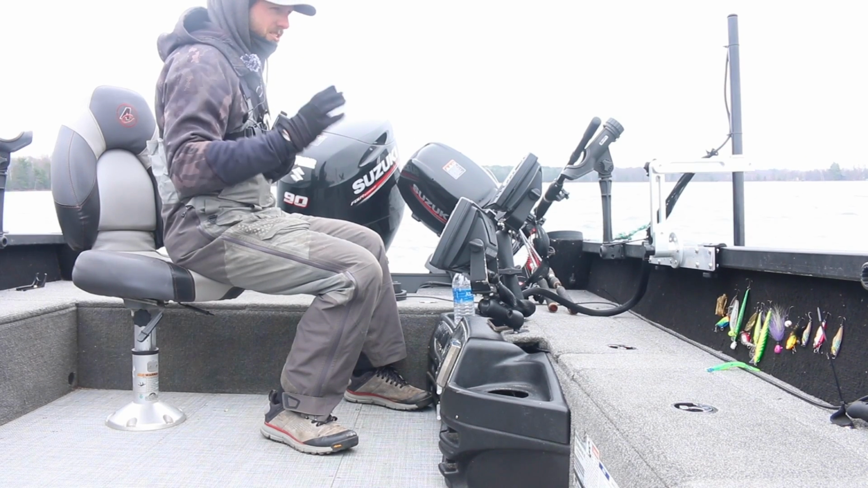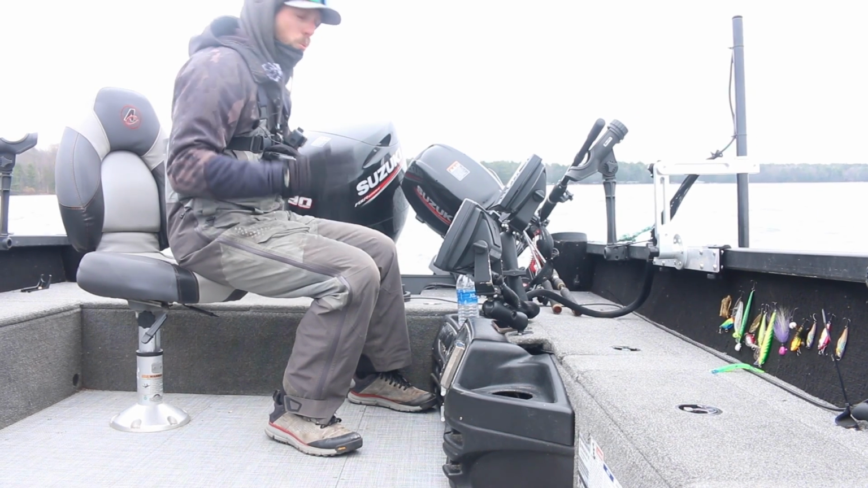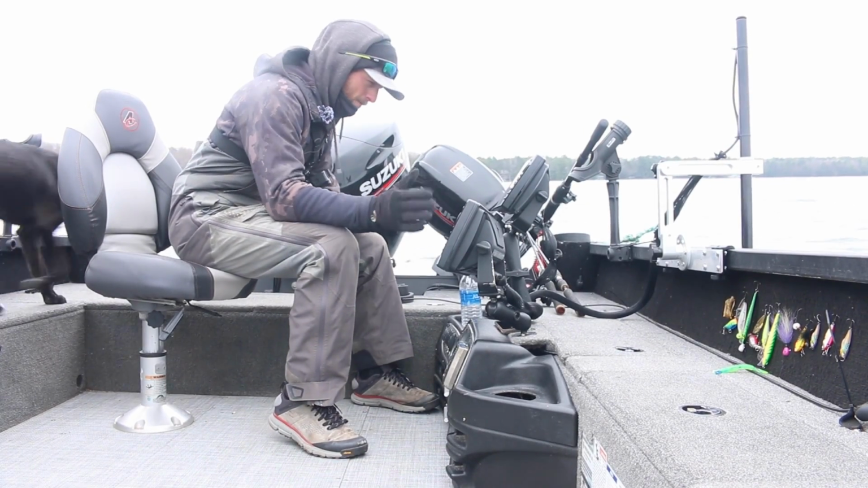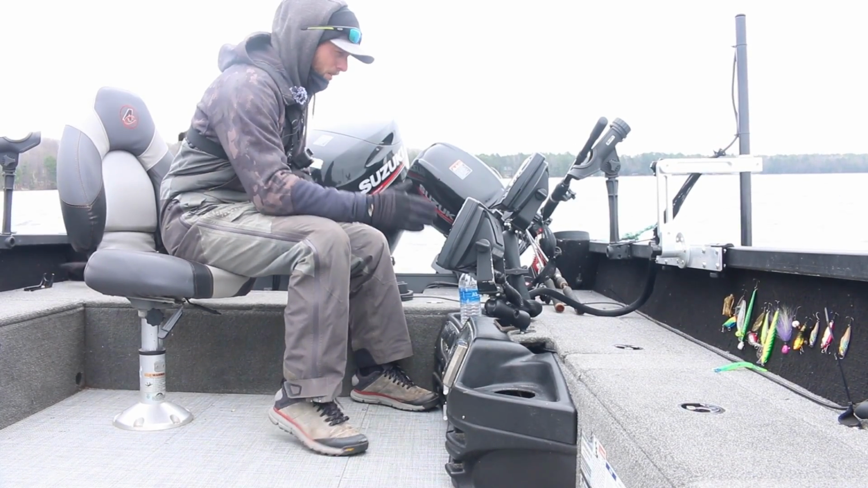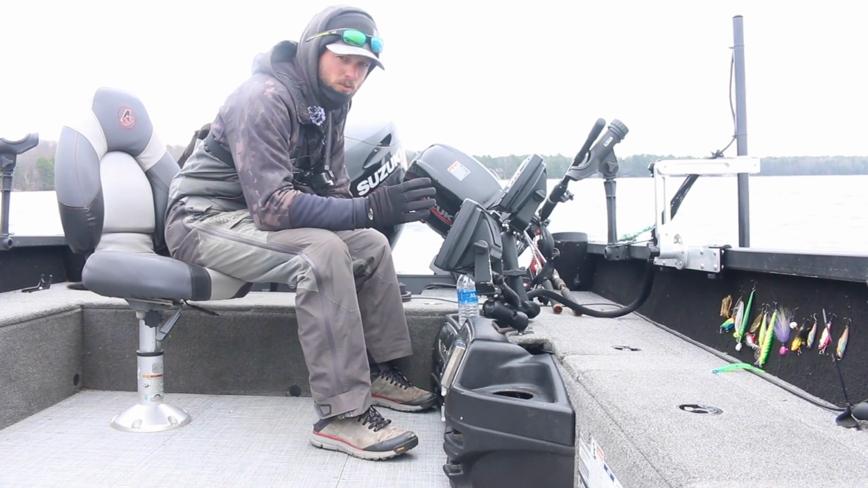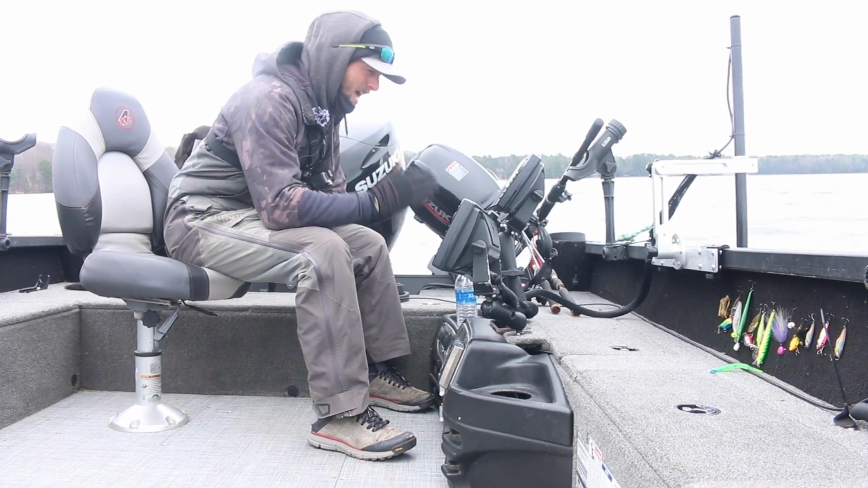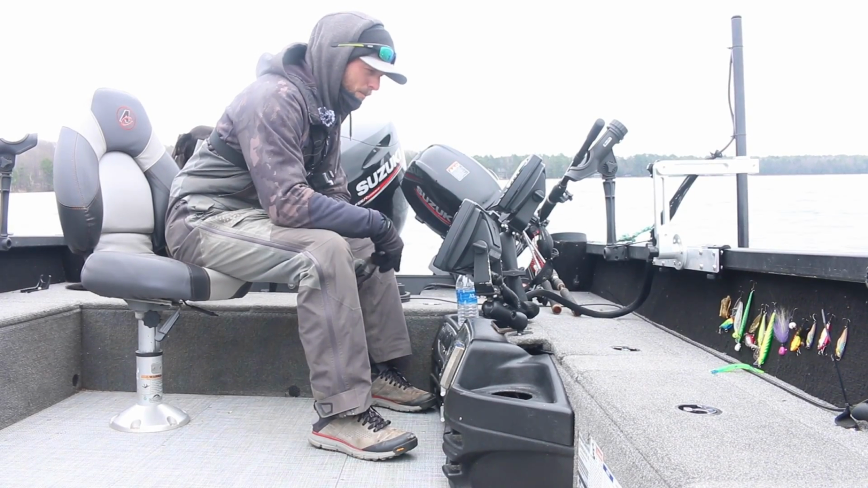Here's some fish sitting just outside of a rock line. You can see the rock right here, and you can see these fish scattered off the tip, just laying in the sand, right? And these are things that, with side imaging, if you're only running that perpendicular off the back of the boat, it's going to be difficult. It's going to be more guesswork, basically. This is going to take the guesswork out of exactly where those fish are at a given time as they move around a piece of structure.